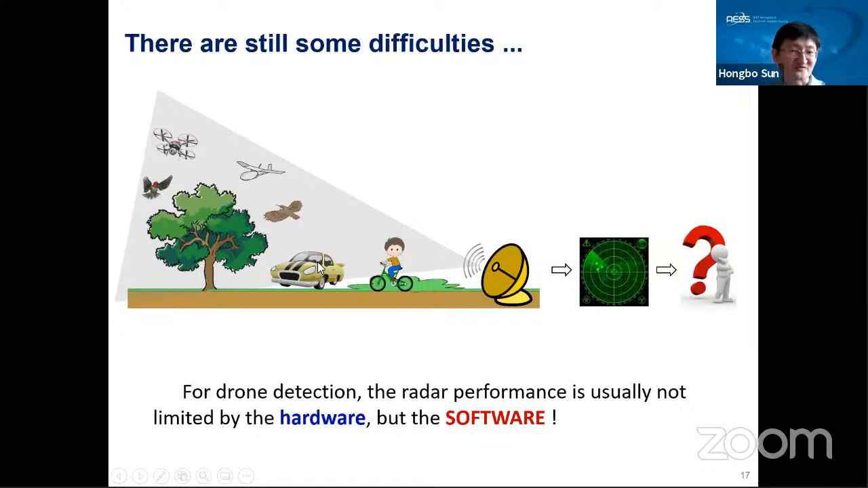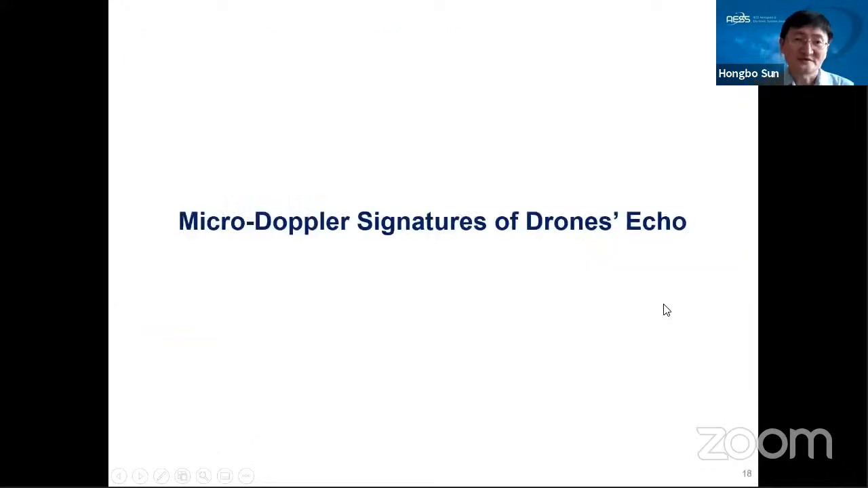So sometimes for drone detection, the radar performance is not limited by the hardware, but the software. That means the radar software must be capable of separating the drone echoes from all these other classes. Next, how can we separate the drone signals from other echo signals from the birds or even the vehicles? Yes, the answer is the micro-Doppler signatures.